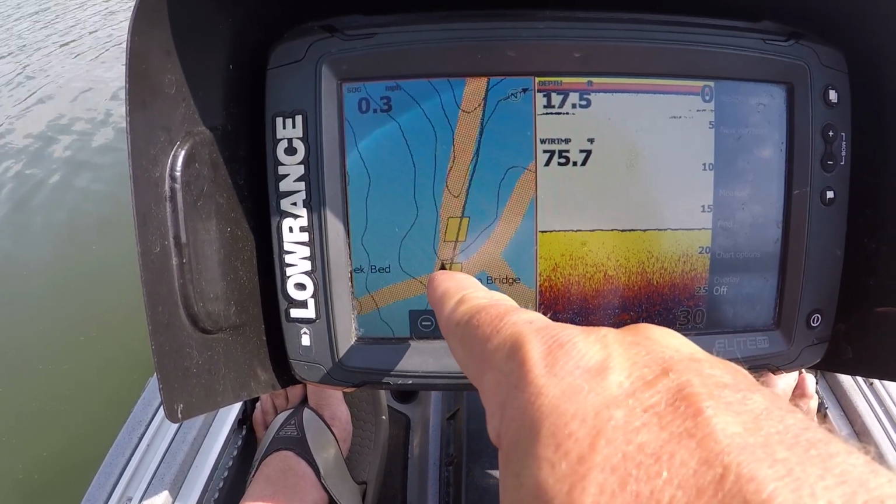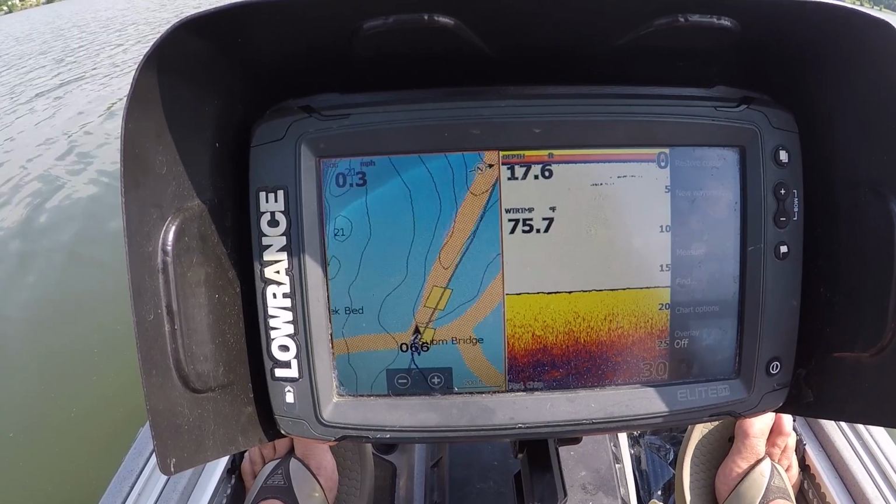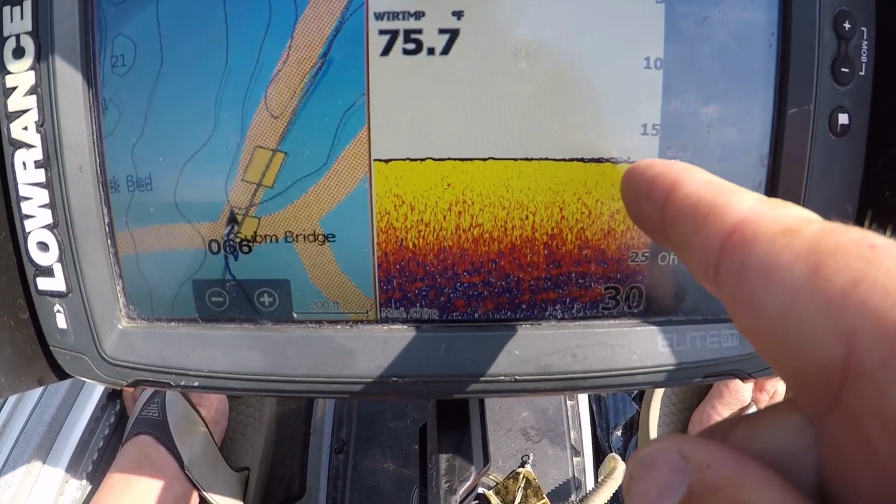If I let this go and I drifted up over the top of this, you would see another bottom change characteristic or something along those lines. But I'm over the top of that submerged bridge. I'm gonna try to, as you notice here, it's starting to come in, there's a little bit of grass.